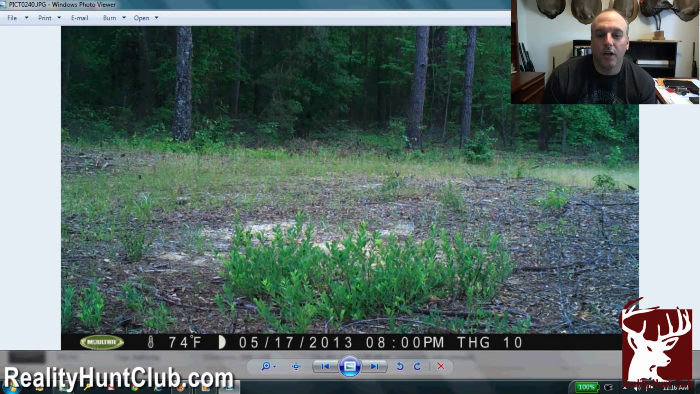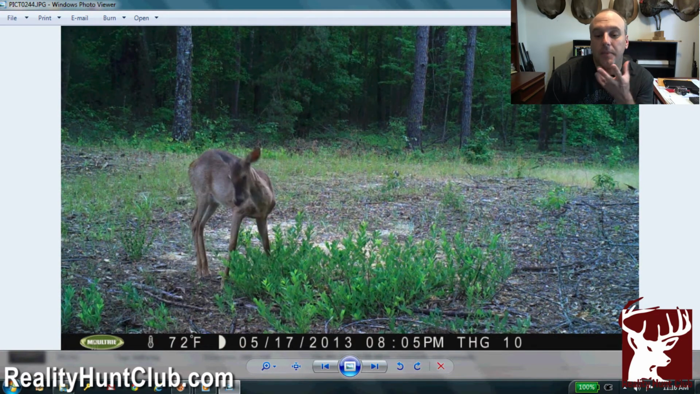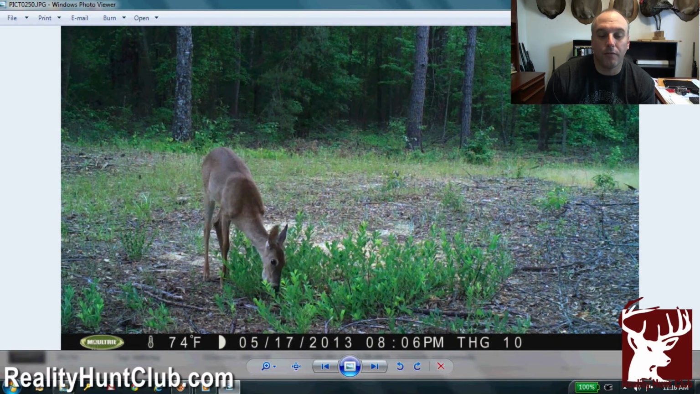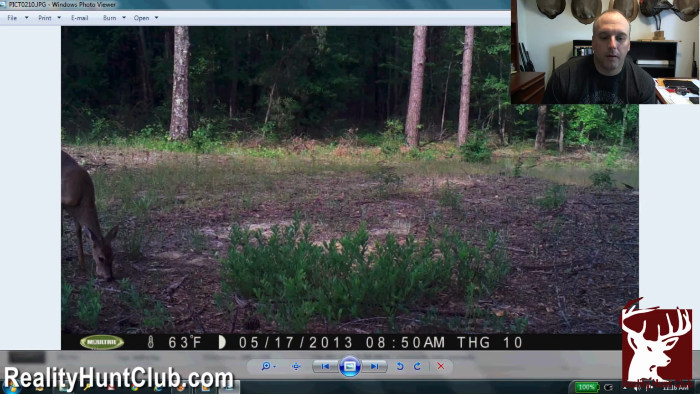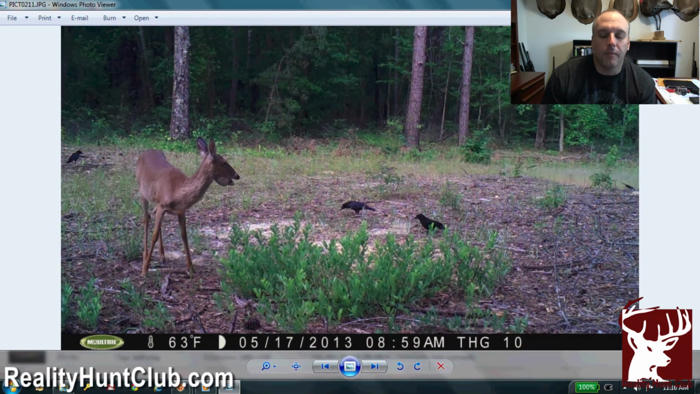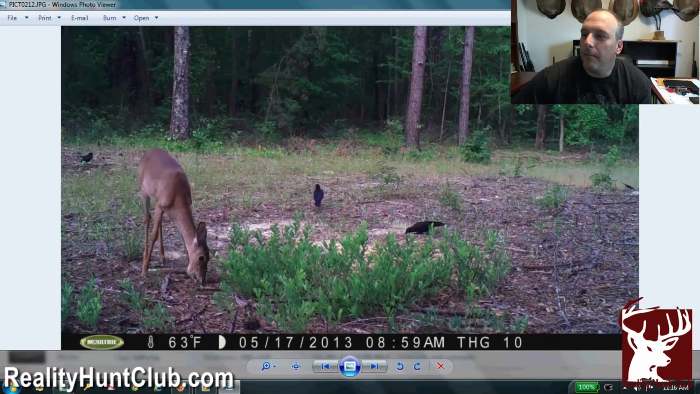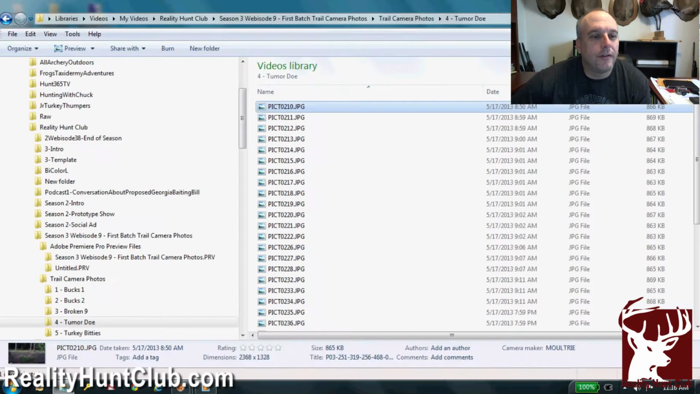But somehow she's got a big swollen tumor or abscess, or whatever you want to call it. I'm gonna talk to a biologist about it. But obviously, we're gonna try to shoot her and get her out of the herd. I don't think she's miserable, but boy, it just looks gross, don't it? So anyway, showing you our handicap malfunction deer.